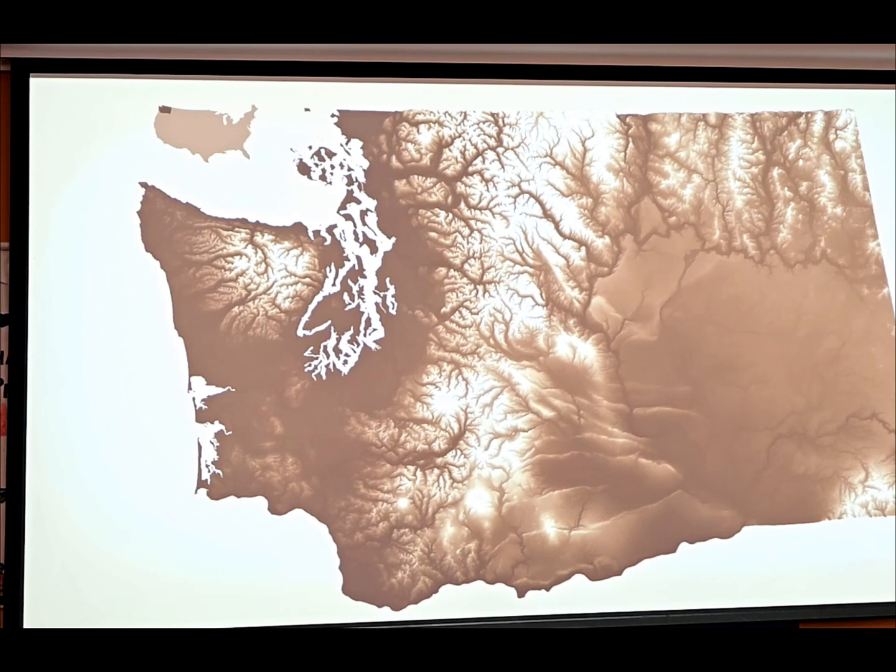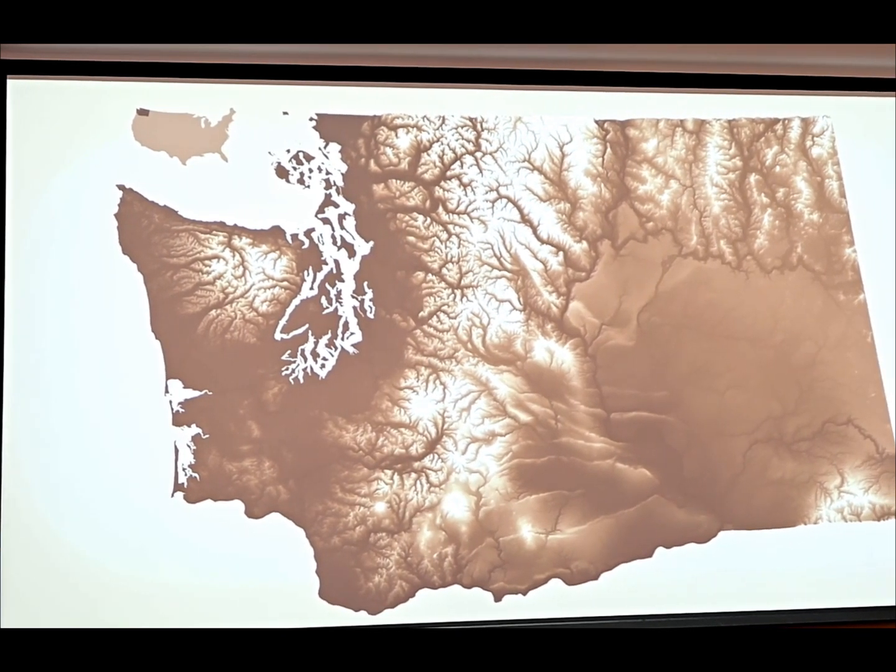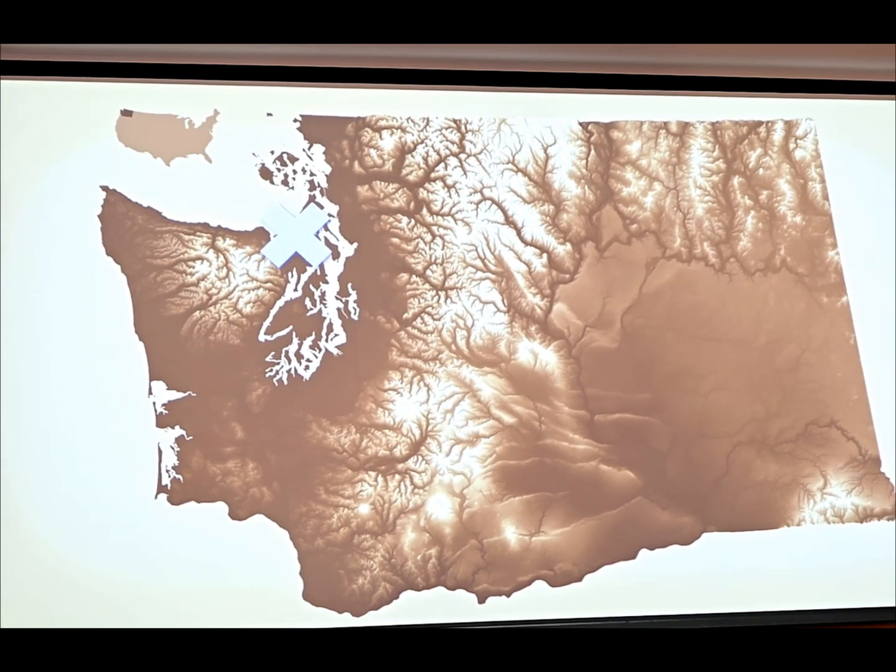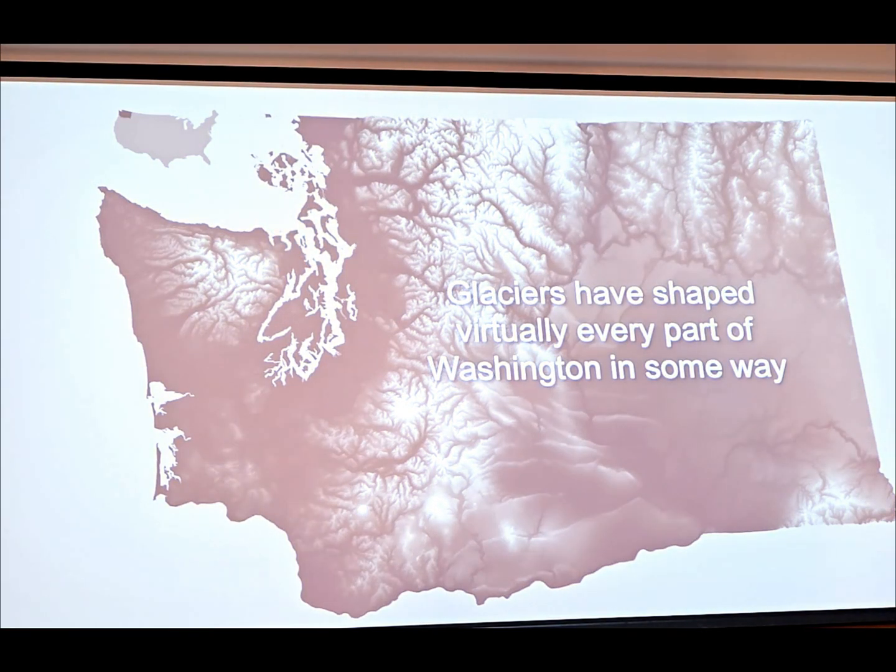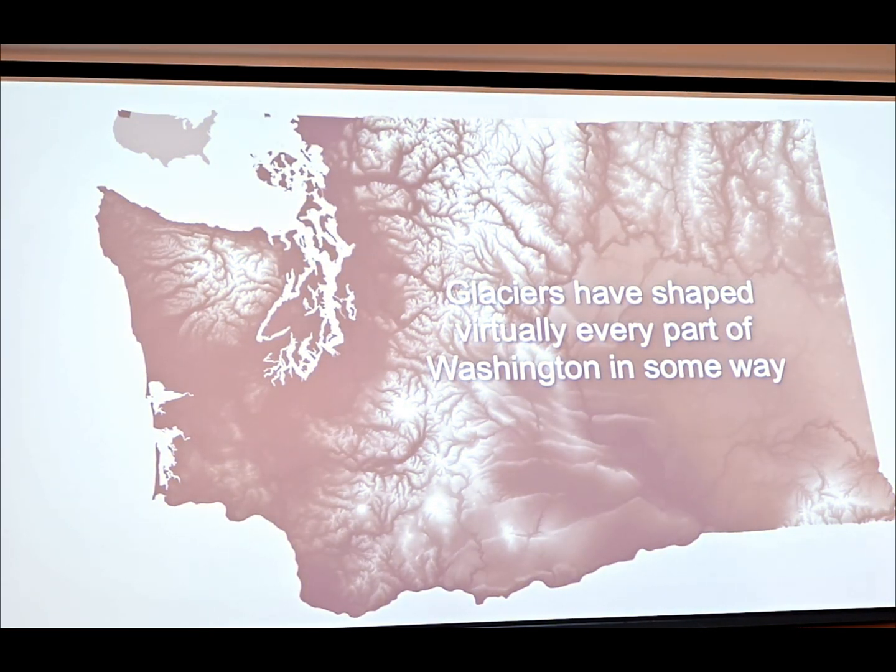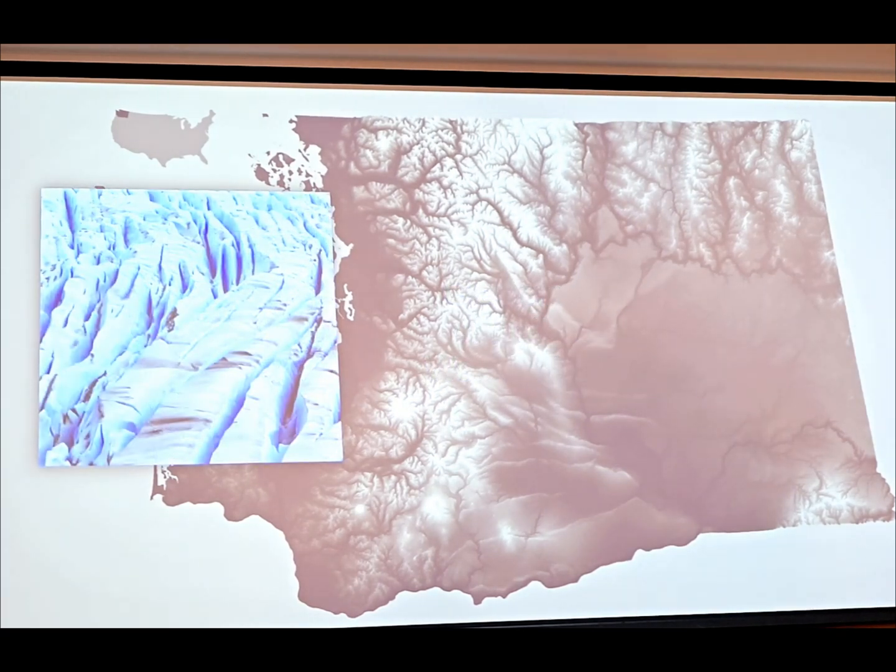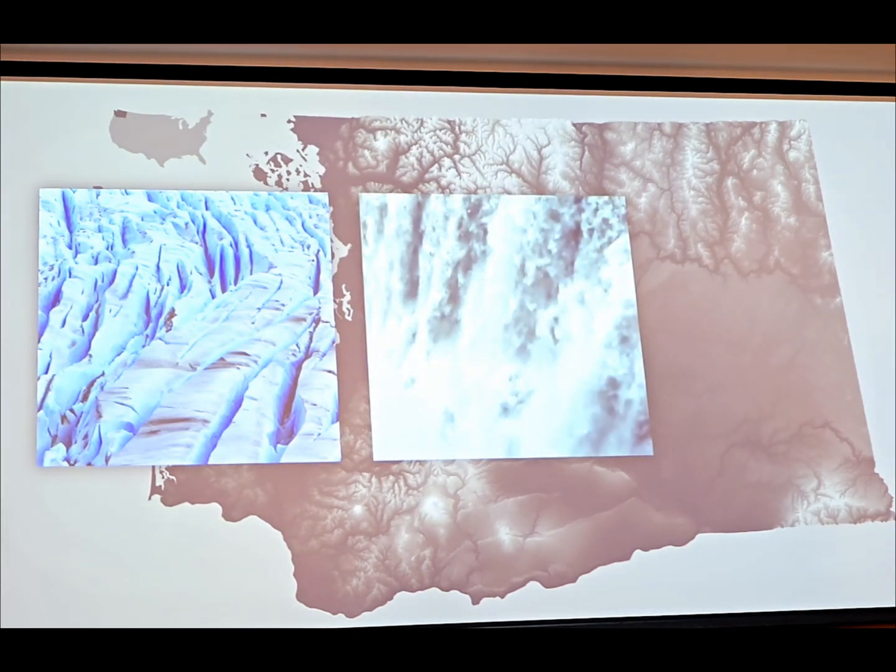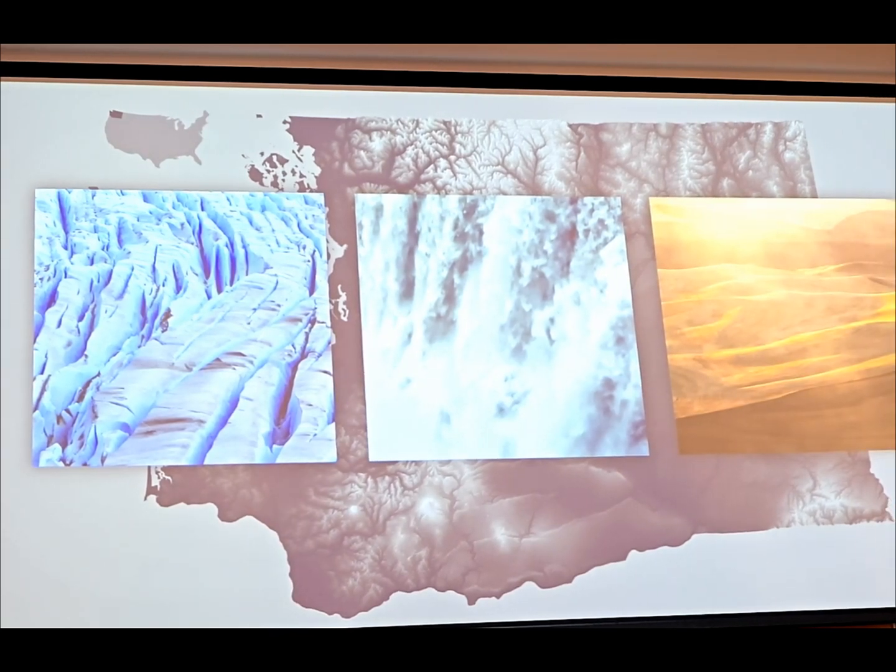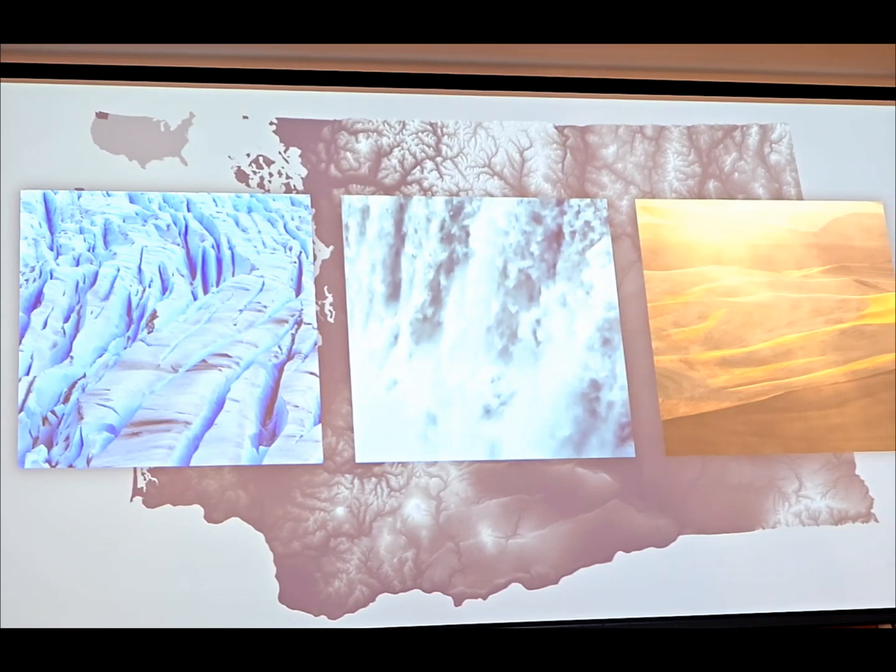Okay, so as a cartographer, I feel lucky every day to live in such a topographically interesting state. Here we are in Port Townsend today. As you probably know, glaciers have shaped basically almost all of our state in some way. Whether it's from direct contact with glacial ice, or the catastrophic effects of ice age floods, or the wind-blown glacial sediment of the Palouse. Glaciers have affected much of Washington.